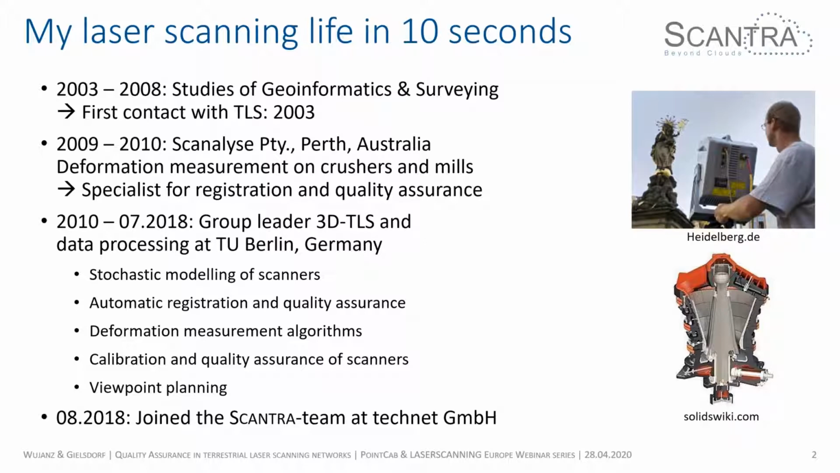From 2010 until 2018, I moved to TU Berlin in Germany, and it took me about 6 to 7 years to get rid of that list. As you can see, it's quite a detailed list. All of them are related to quality and calibration and the like, everything that deals with the quality of the point cloud and the scanner itself. From 2016 to 2018, I performed a research project with Technet, and I joined the Scantra team in 2018.